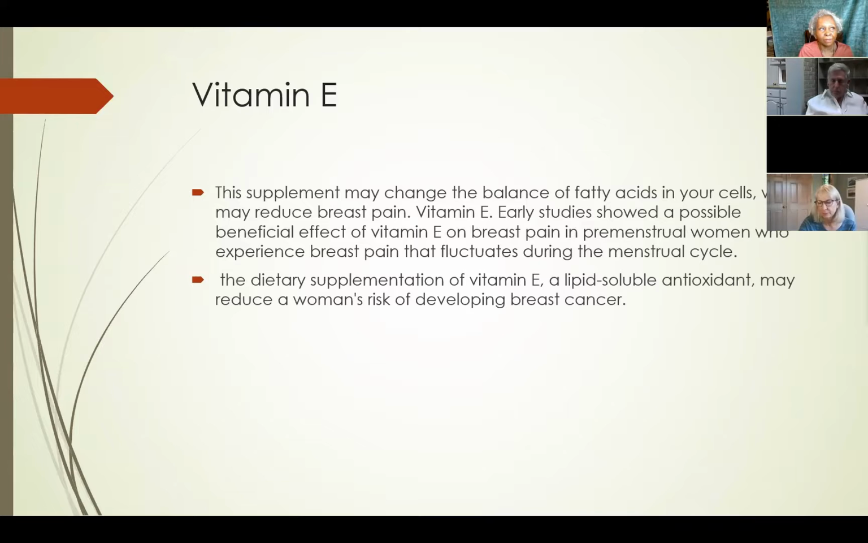Years ago, as my body was changing seasons, I was experiencing a lot of breast pain myself. And surprisingly, a nurse said to me, "Why don't you start taking vitamin E?" Well, I fluctuate with vitamins. Sometimes I take them, sometimes I don't. But I'm going to tell you, vitamin E really helps when you're going through any sort of breast pain. I think it stopped the pain immediately. It's a balance of fatty acids in your cells.